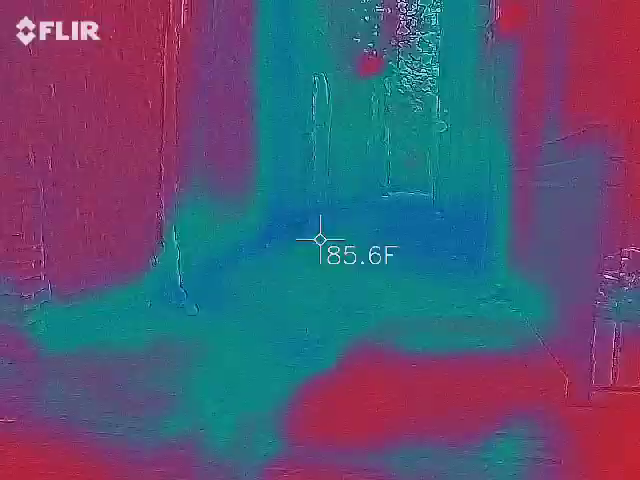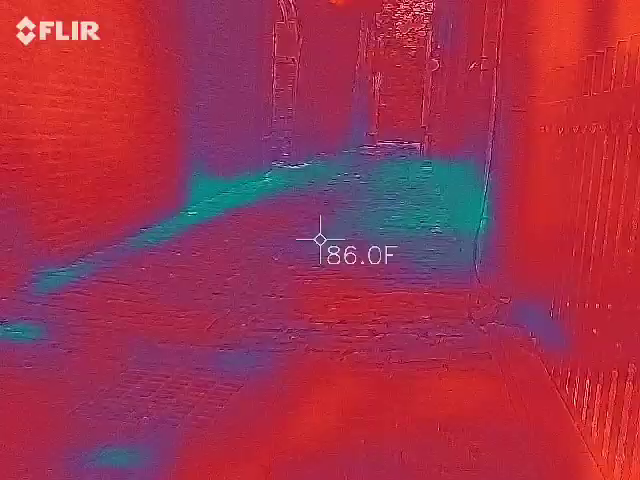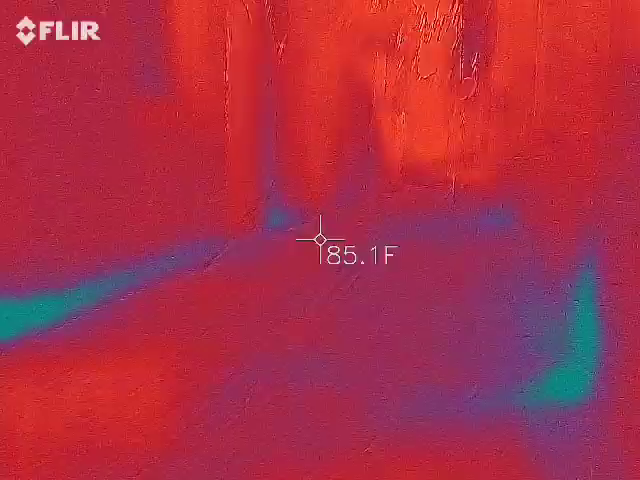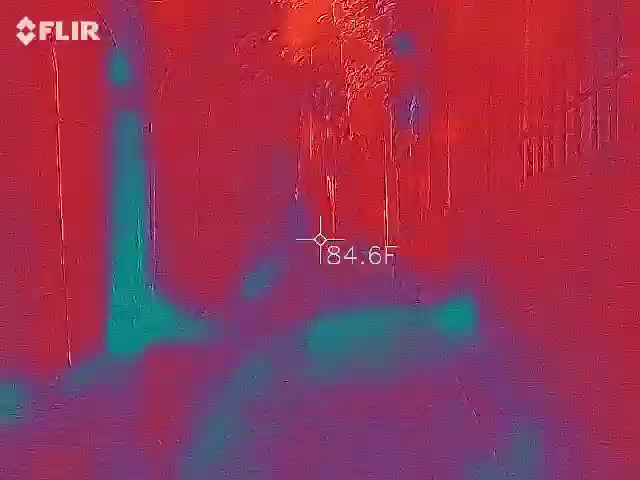That's weird. The Lodge Alley Inn actually is... So it would stay like this the whole time. Yeah, it's pretty steady. So every once in a while if it flips up to red is when I get excited, but I don't get that too often down here.